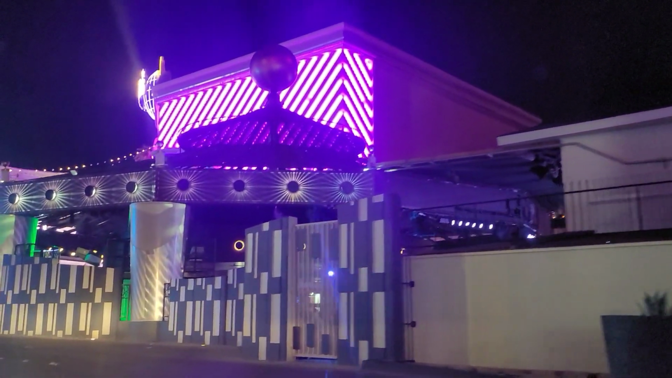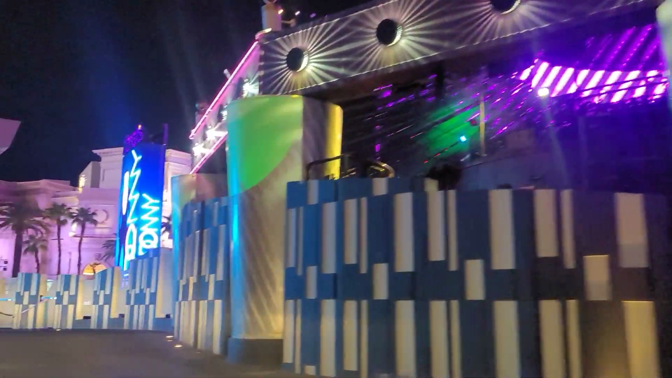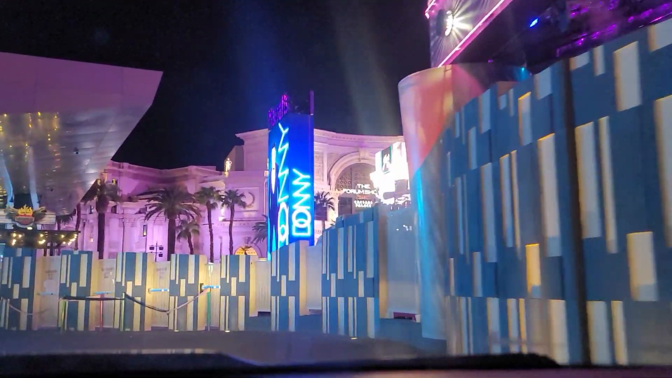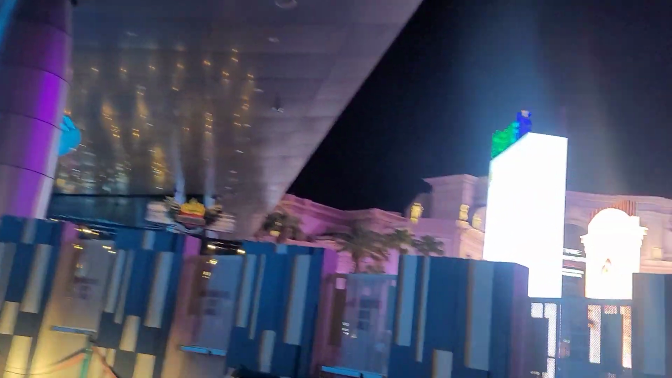And they have live music here. This is like a little outdoor live music. I think it's Carnival they call it. But you can see this is old, and it's smaller. Oh, that's the Harrah's area. And here's the check-in there.